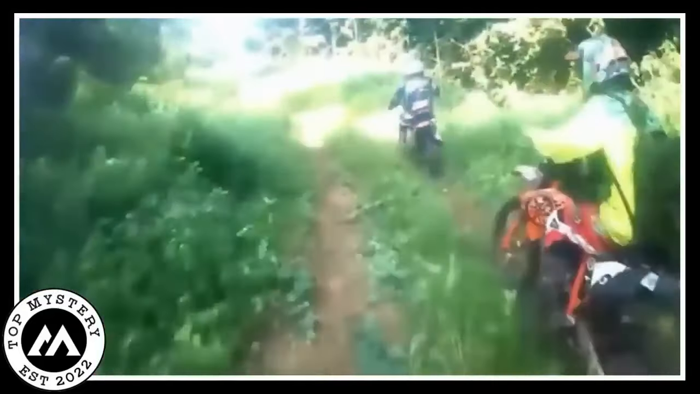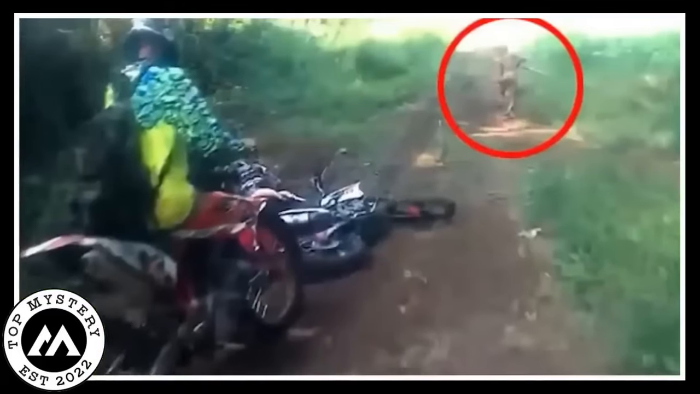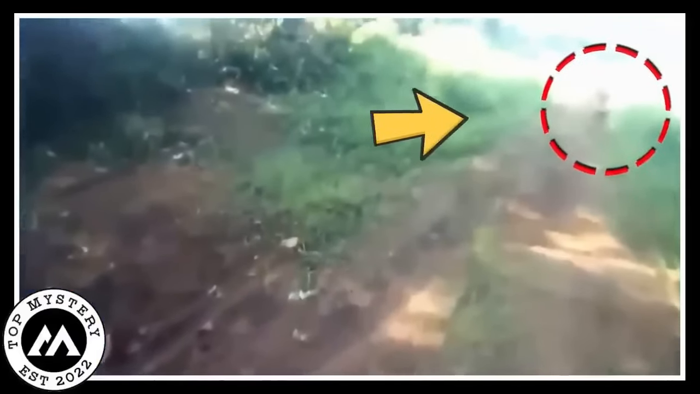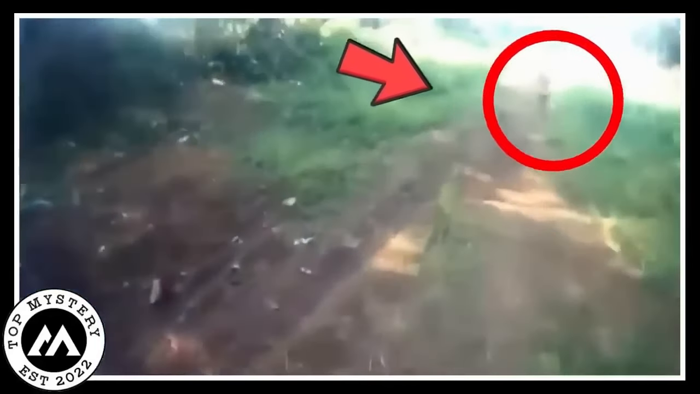A bunch of adventurous bikers embarking on a wild ride through the thick Sumatran jungles. As they cruised along the bumpy road, something totally weird happened. Out of nowhere, this strange-looking creature, kind of like a human but not quite, popped up from the jungle. It completely threw the bikers off course, making them scratch their heads and feel a bit creeped out. The creature's appearance was so odd that one biker even tumbled off his bike in confusion.